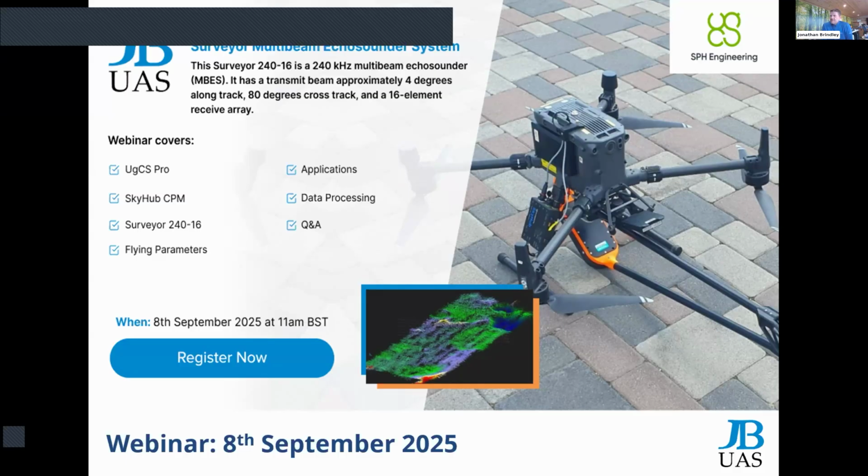So today we're here to talk about the new Multibeam Echosounder system from SPH Engineering. You can see the basic webinar, what the webinar covers, on the screen. And hopefully we'll make our way through that. And you'll get a really good idea at the end of whether this system is going to be of use to you in what you're doing.